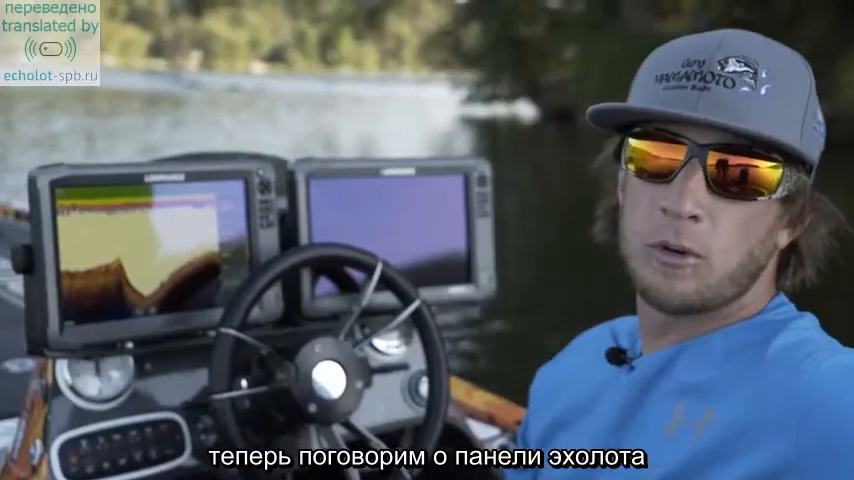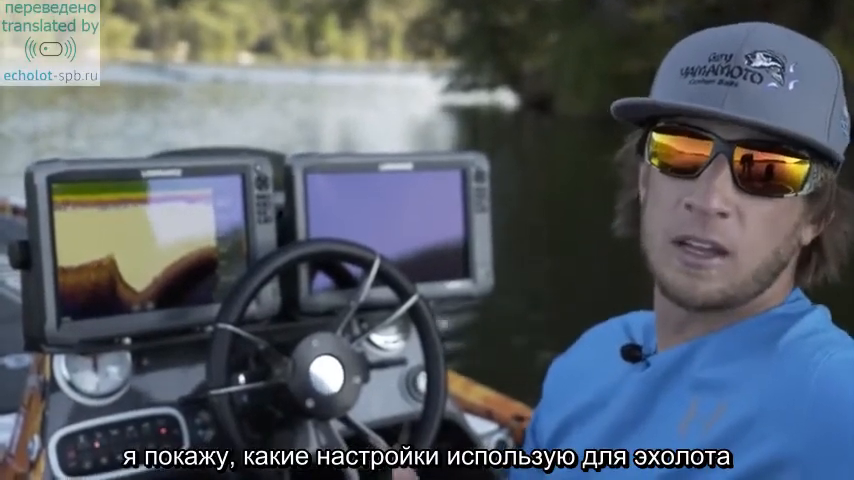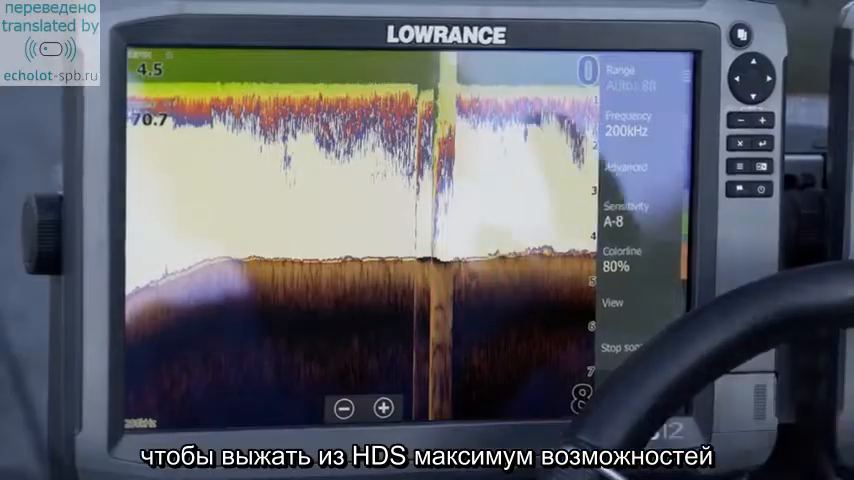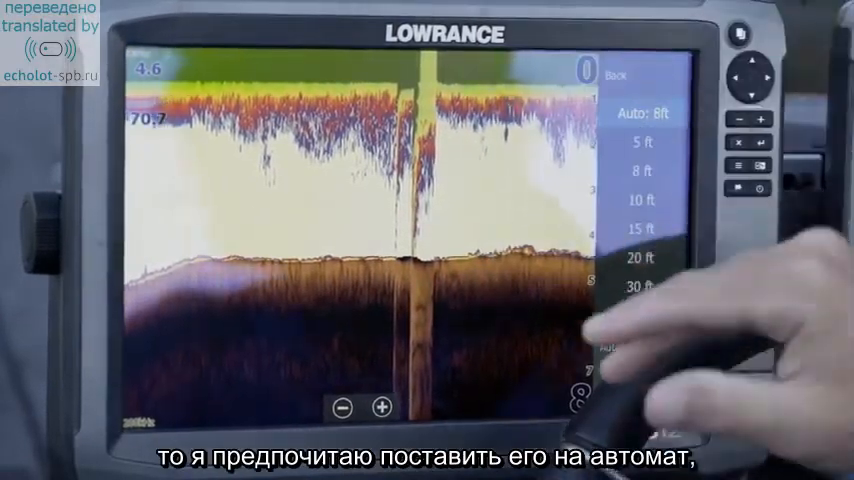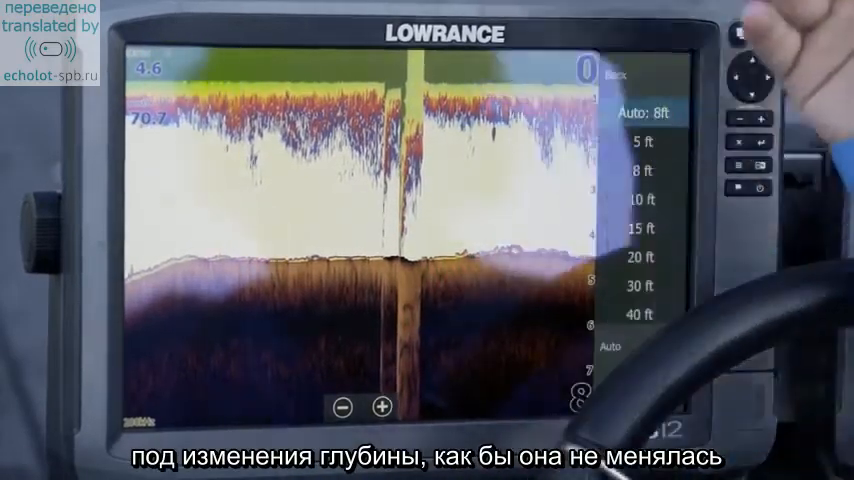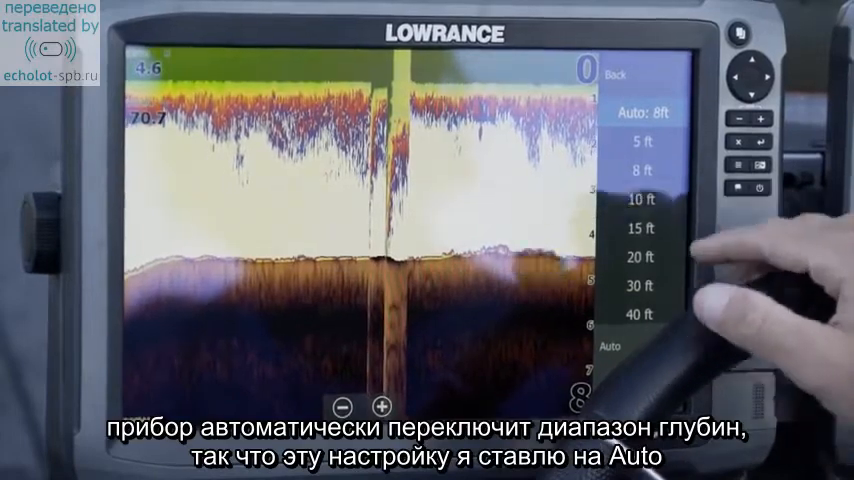So next we're going to move over to my sonar screen. I'm going to show you guys what settings I use on that and how I adjust my unit to see everything as perfect as I can. So typically on my sonar range, I like to leave that on auto. The unit will automatically adjust to whatever depth I'm at. If I happen to go from 30 feet up to 10, it's going to automatically adjust all the time for me. So I like to leave the range in auto.